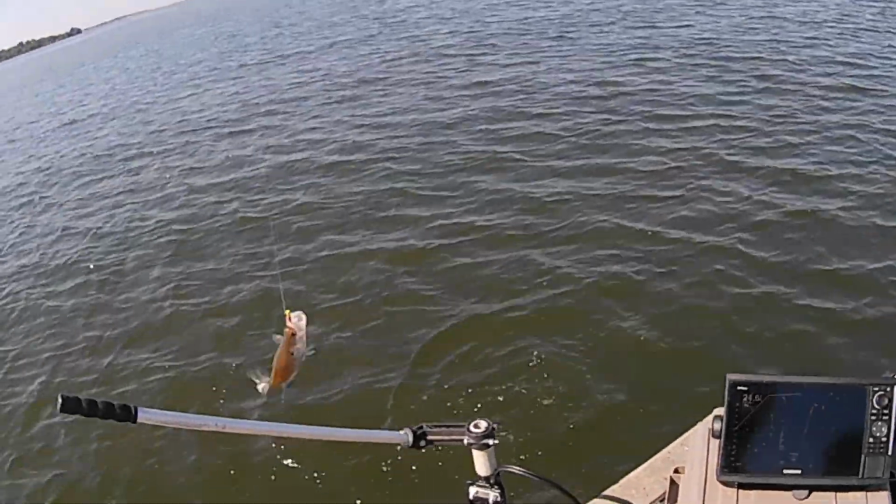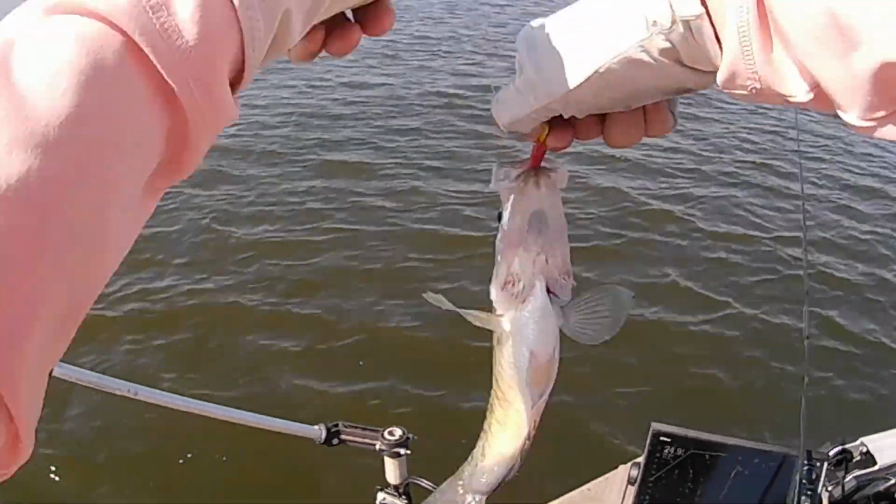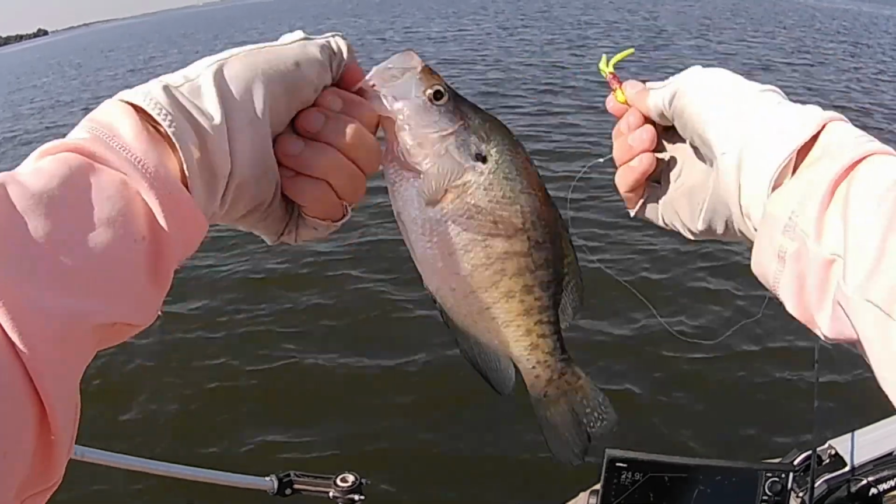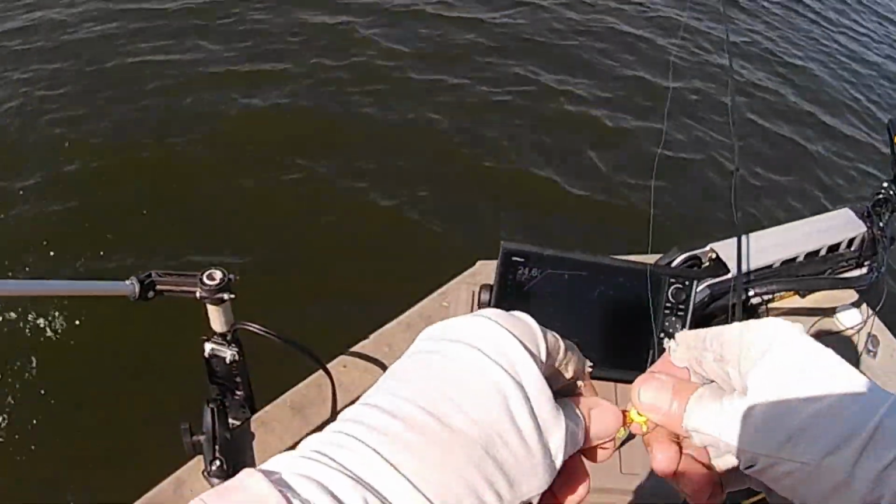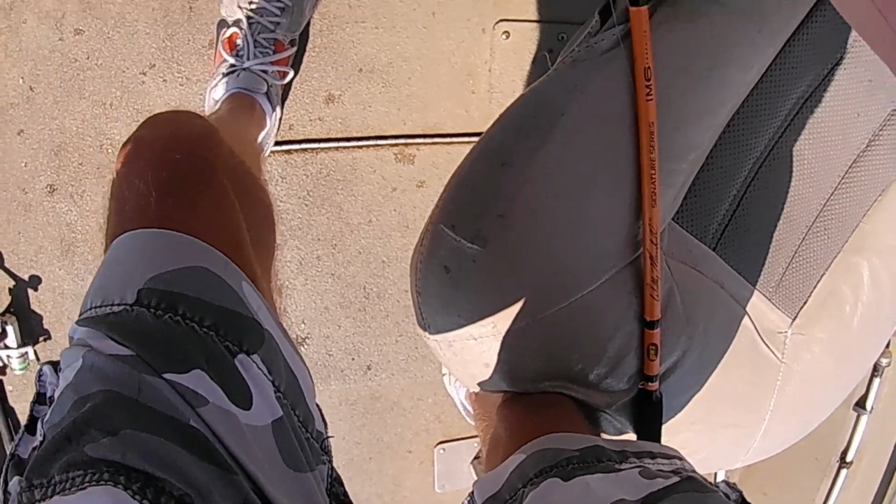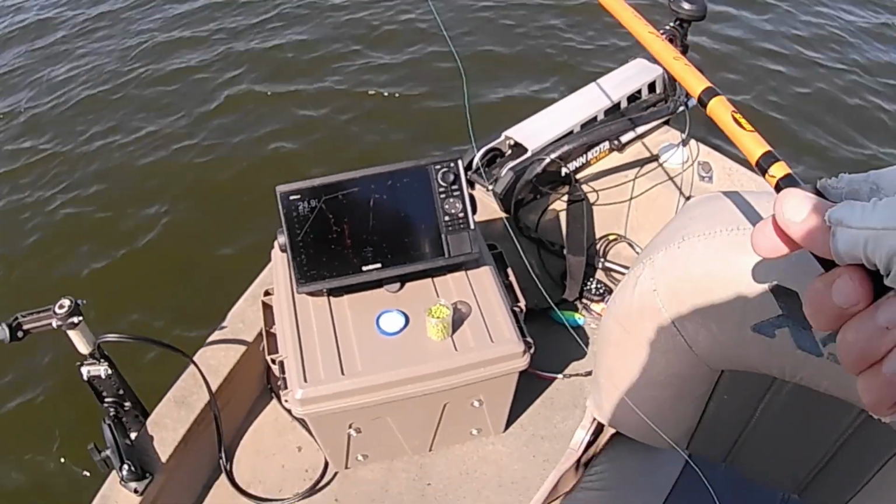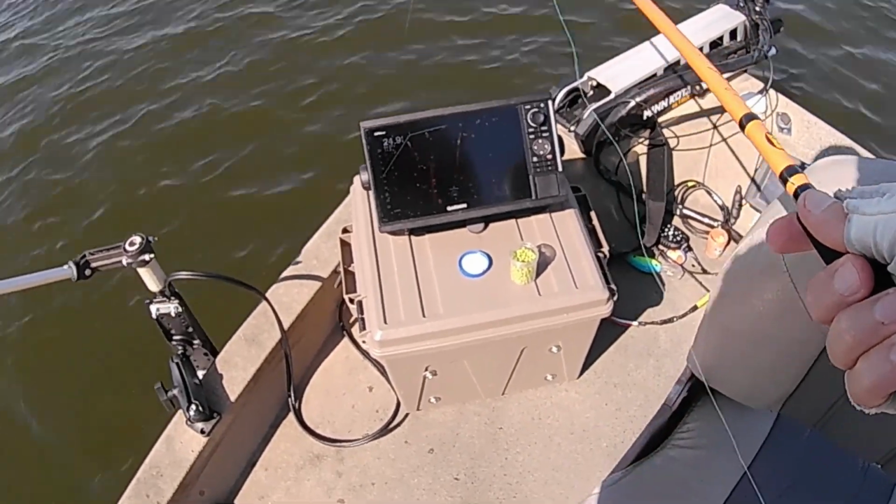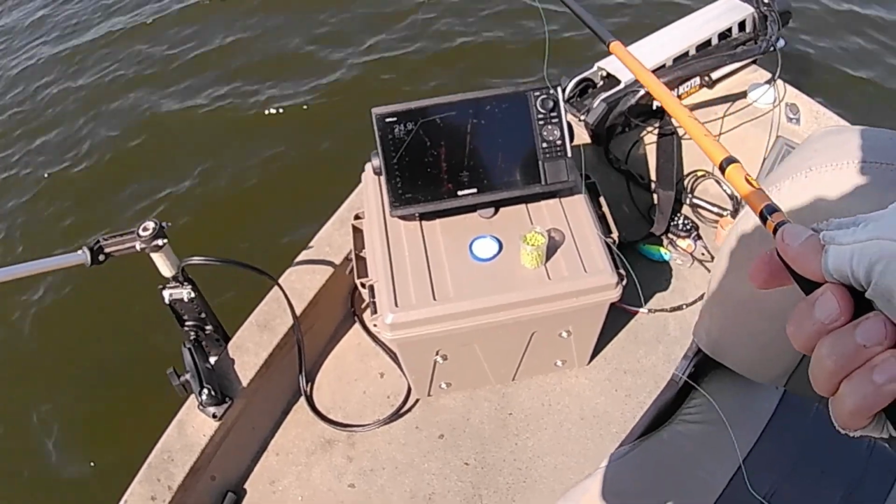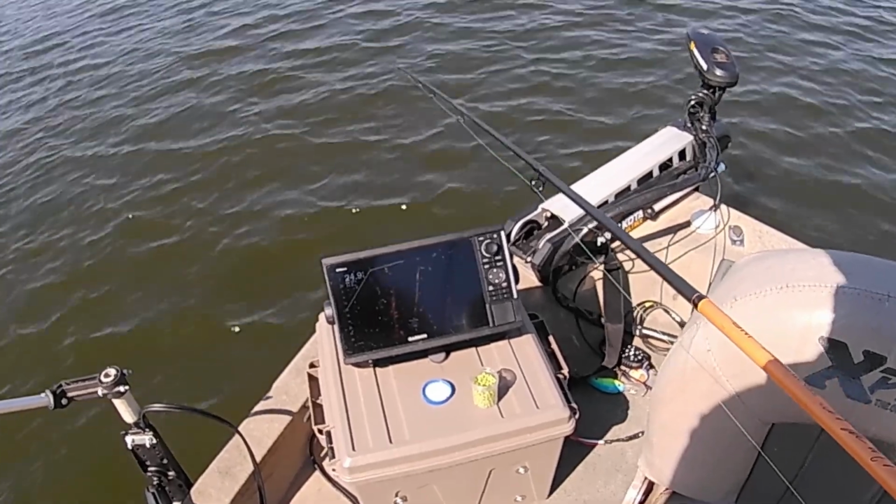I got him that time. Alright. Another good one. I hope y'all can see these fish down there. Just letting the jig down to them.